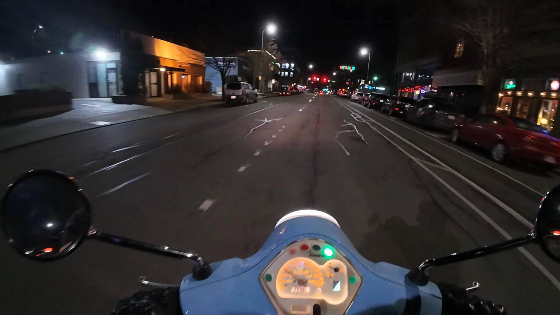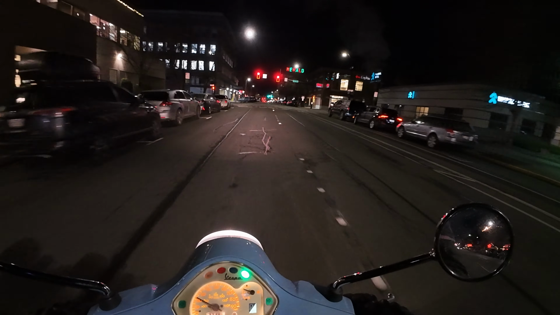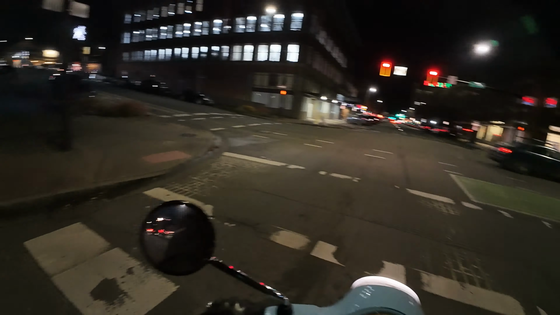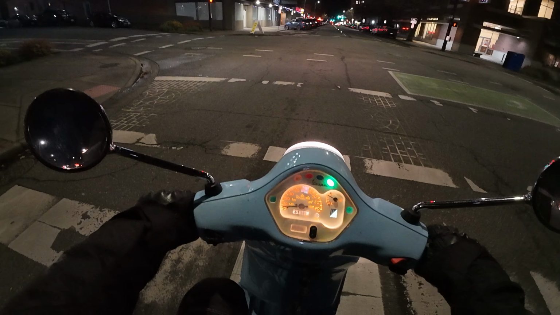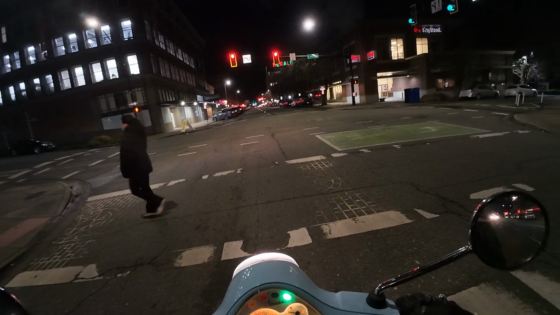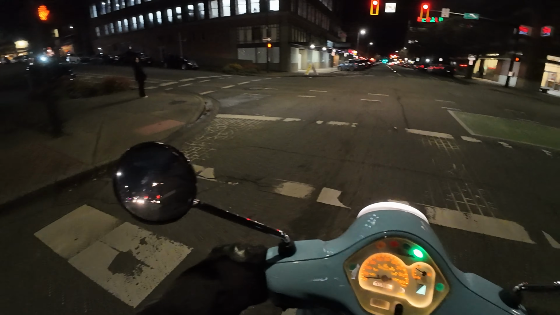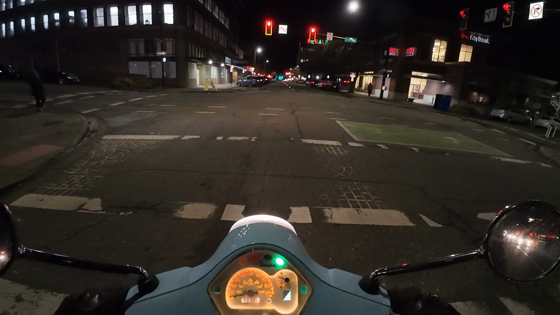Let's go ahead and get in the left lane, hit our signal. This Vespa is just so light and nimble, it's unbelievable. At this next light, we'll be taking a left.